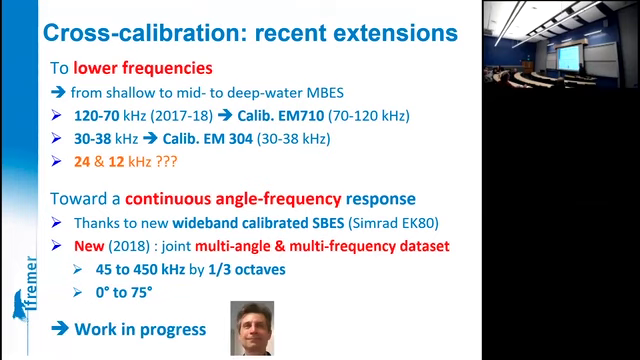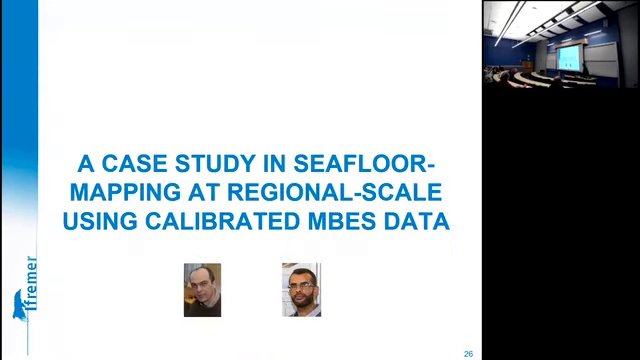And the work is in progress, and Luciano, whom some of you know well, is now on a sabbatical with our team, and his mission is to take care of this multi-frequency, multi-angle data. And to finish, I'll present the results of a case study that has been conducted by my two colleagues, Laurent and Rida,